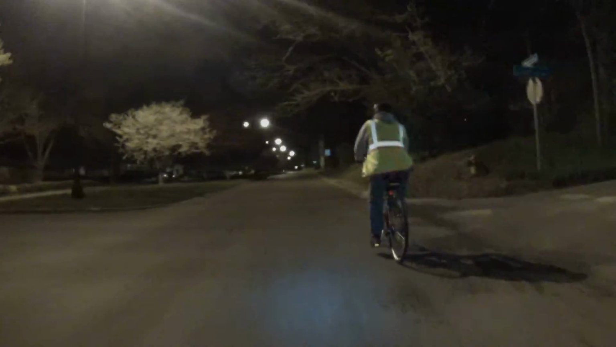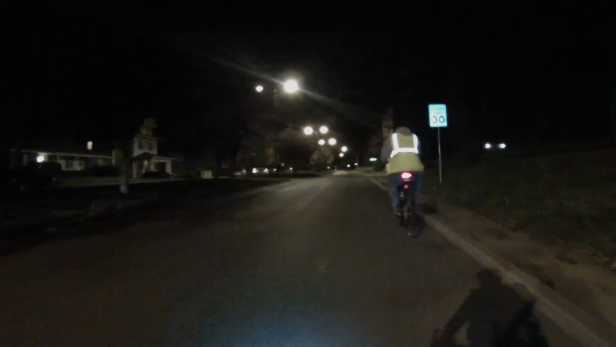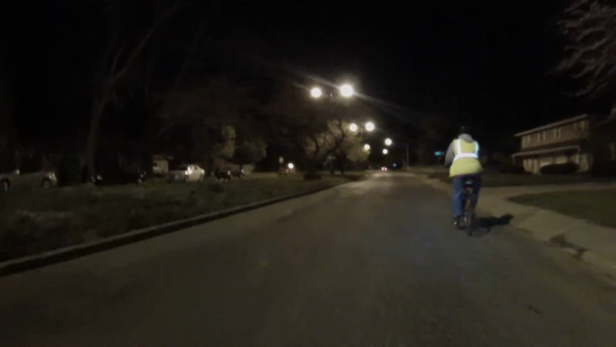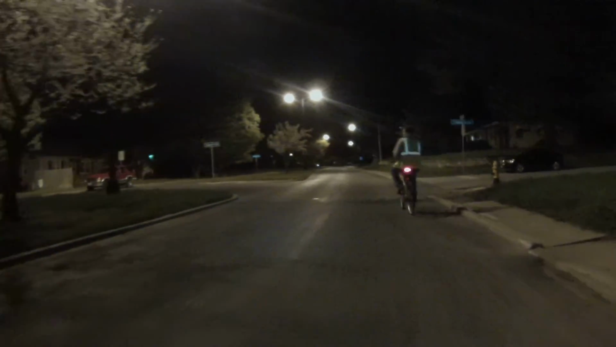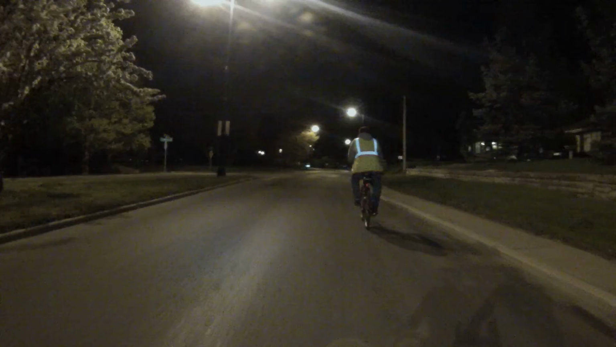Maybe a car coming behind us. Yeah, it is. There's a cat staring at us.